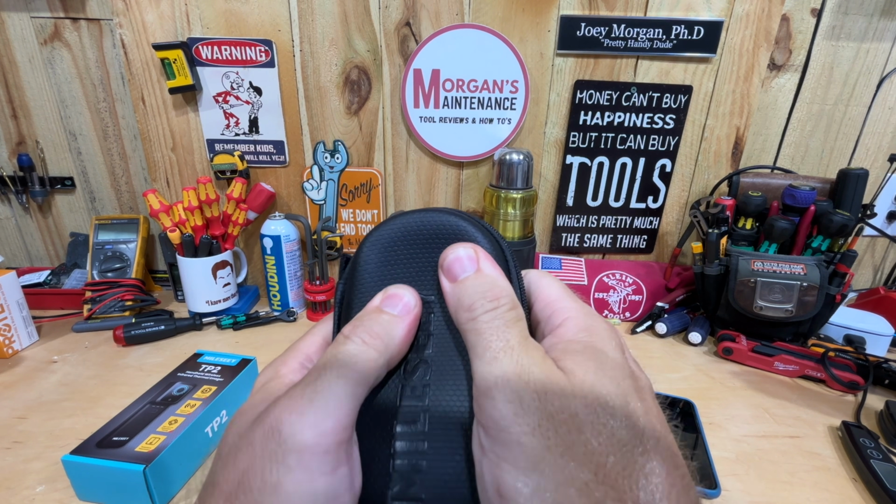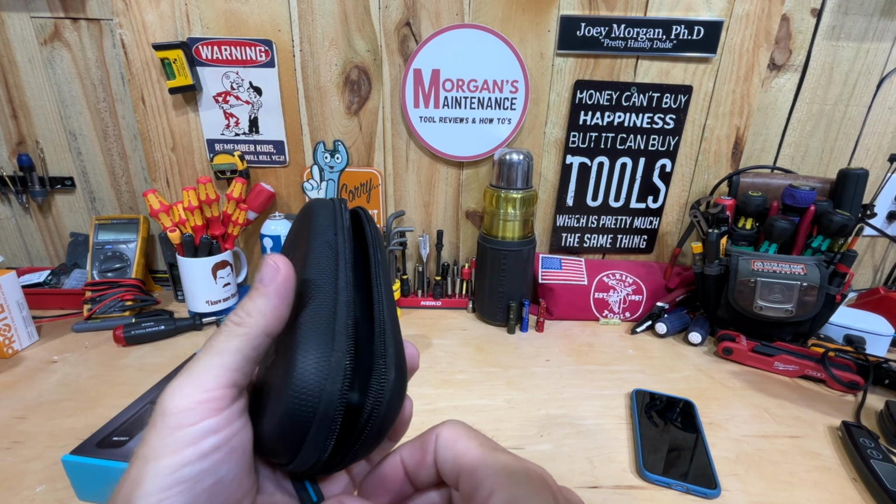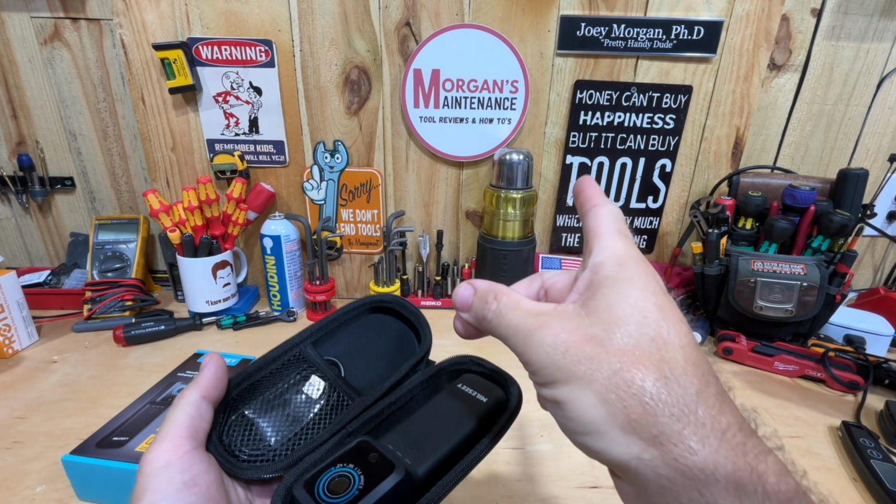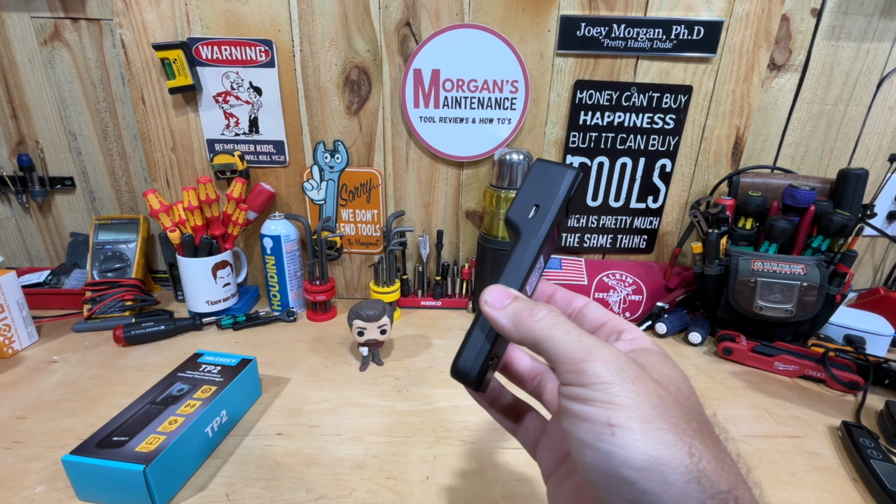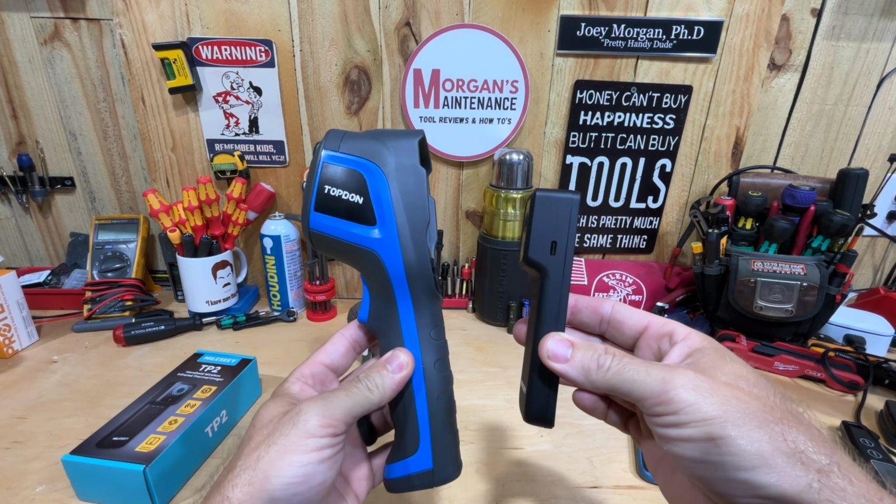It's not a crazy hard case. It's kind of one of them medium grade. Again, as I've always called it, a sunglass case. Inside of there you will get a USB-C cable to charge it with. You don't get the block that goes into the wall. And then you get the unit itself, and again, that's a much smaller unit. You compare that to that of the Topdon, which is the smallest handheld version that I have.